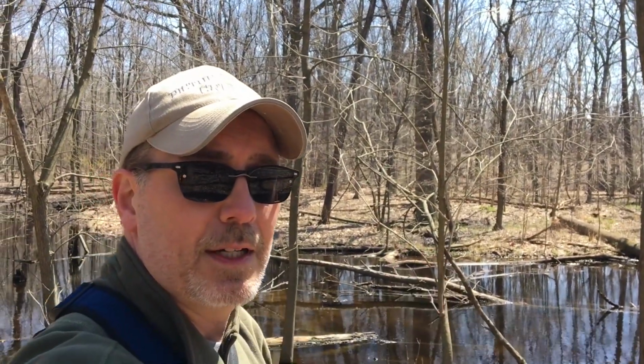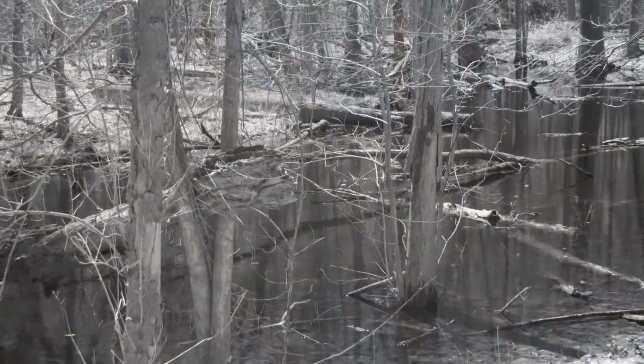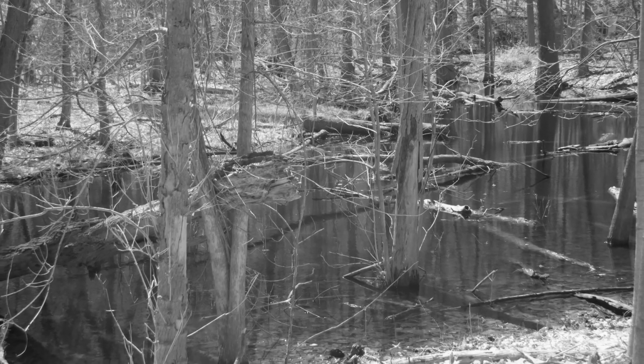Something like this scene behind me may look kind of dark and dingy in color, but when I shoot it in black and white, it's going to look altogether different.